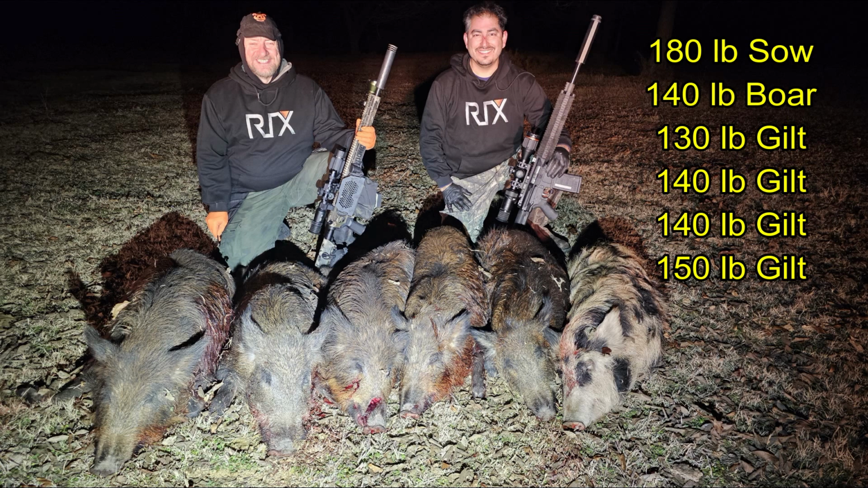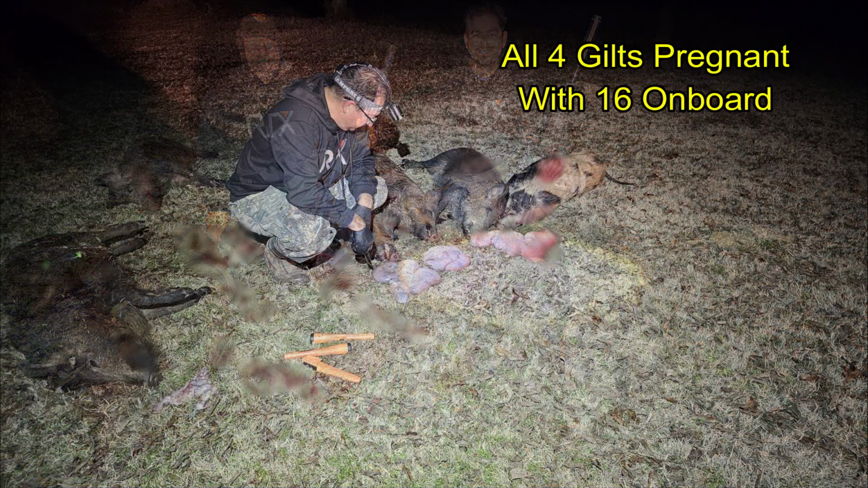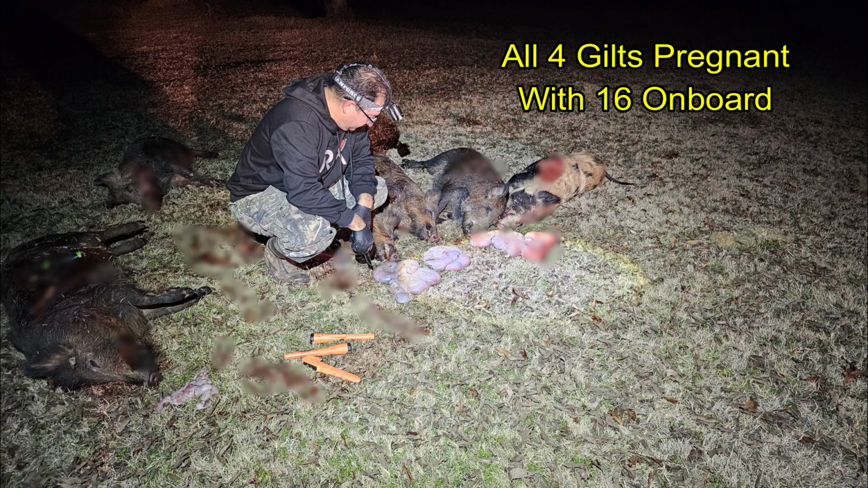We came away with 1 sow, 1 boar, and 4 gilts, and there are their weights in no particular order. And the sow wasn't pregnant, but all 4 of the gilts were, with a total of 16 on board.